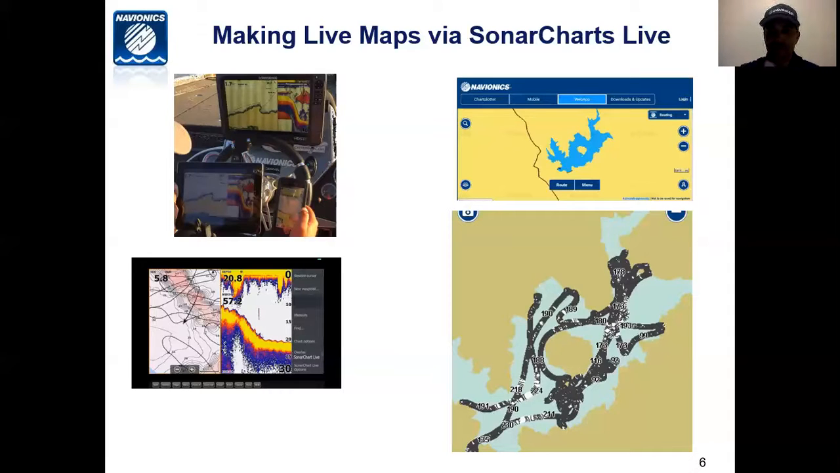So the ability to make live maps allows you to actually see what's underneath the water, record that either on your fish finder, which you see here in the bottom left. There's a software update coming up for Lowrance. Now you can already do this on a Humminbird, you can do it on a Raymarine. There's a software update coming out for Lowrance that will allow you to do this SonarCharts Live directly on the unit. And this is a screenshot of a beta testing of that.